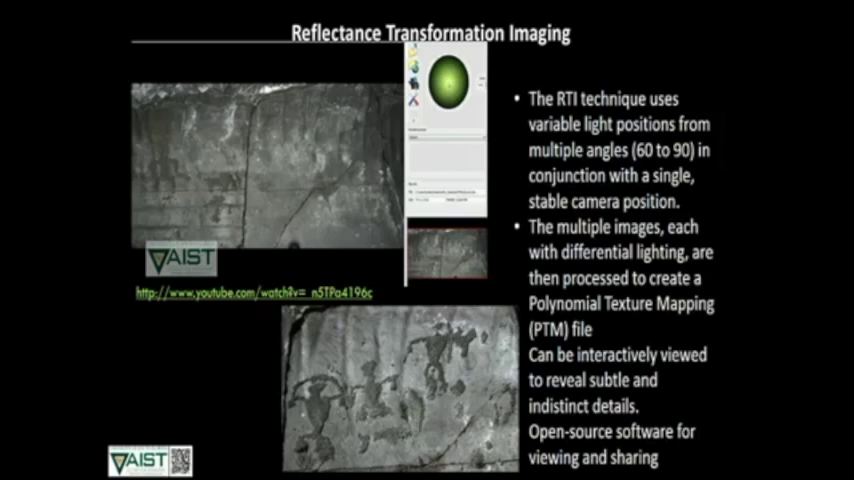And the nice thing about the product that you get from this is that these files can be viewed in free open source software. So there's no need to purchase software, and there's also very little learning curve. It's very easy to navigate through. This is what the interface looks like.